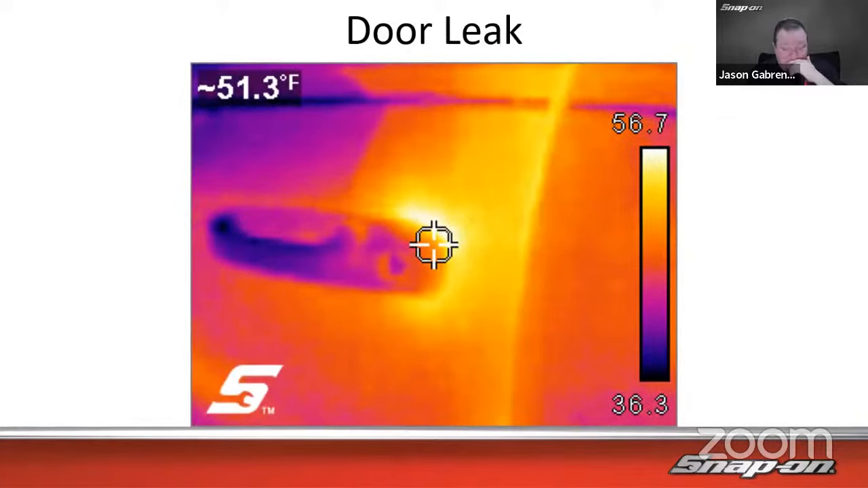Other items, a door leak. Here's another one. He was driving down the road, and anytime the wind would hit his door from the side, it made a heck of a noise, like a screaming noise on the side door, and he couldn't really figure out where it was. So what he did was he turned on the heat full blast, turned it all the way up, closed the door, and found out where the heat comes out, because it's going to leak through the seal. If the wind can get in, the wind can get out. And then he could see that there, and you can see it was fairly chilly outside that day, 36 degrees, 56 degrees coming out here. You can see the heat busting right out. So another one, fairly easy.